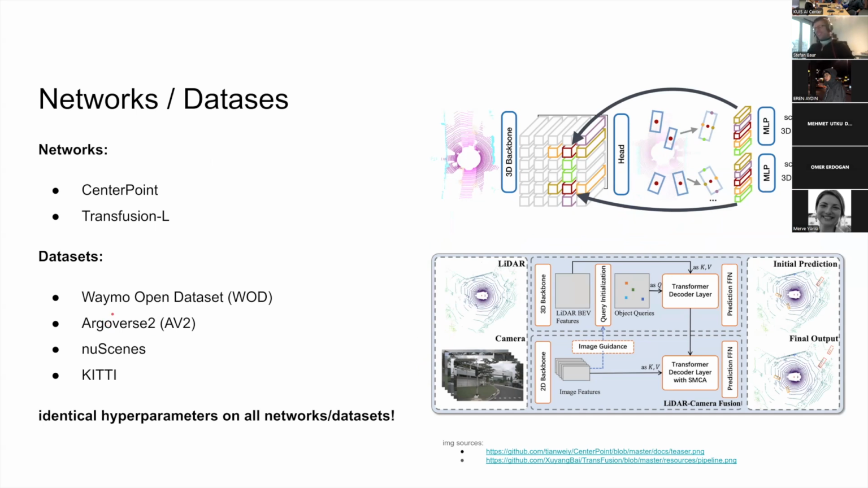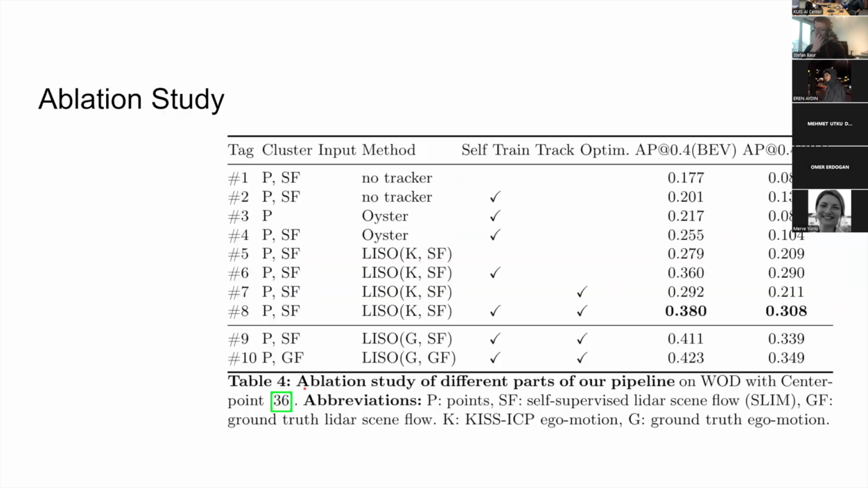But sometimes it doesn't work at all, like in the case of SimFlow, right? True. Okay, thank you. Is that all? Do you have more to show?